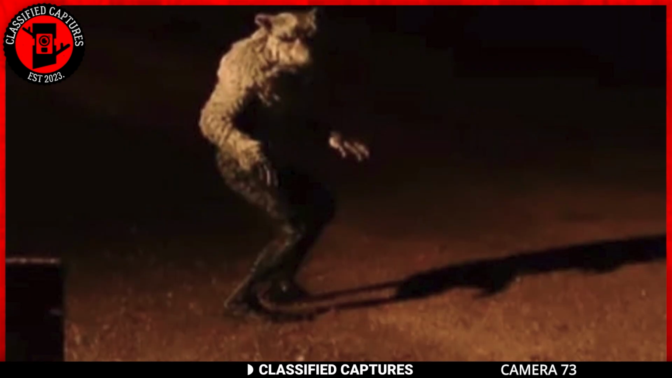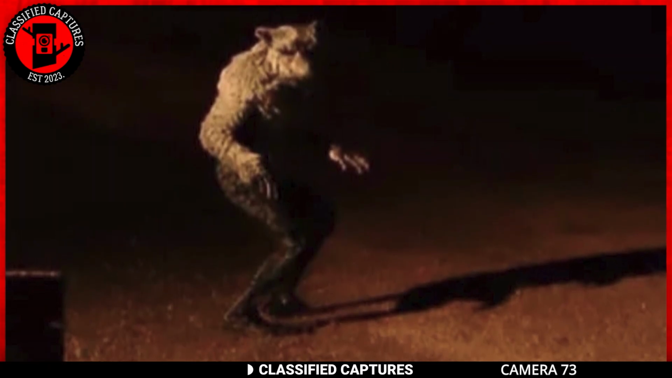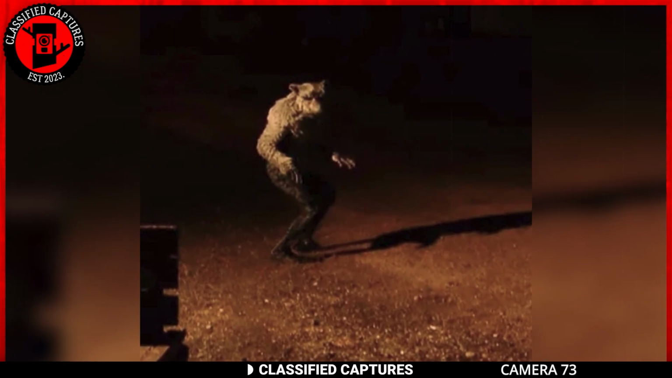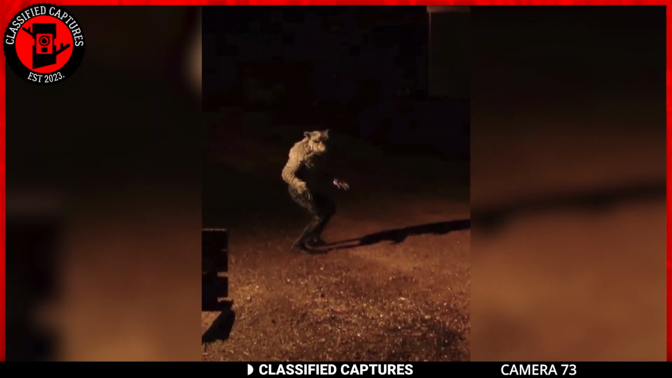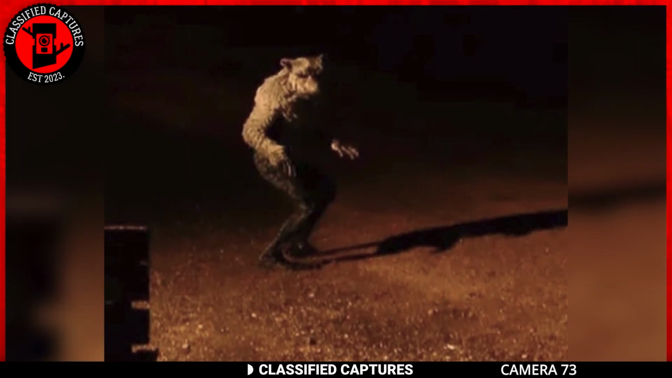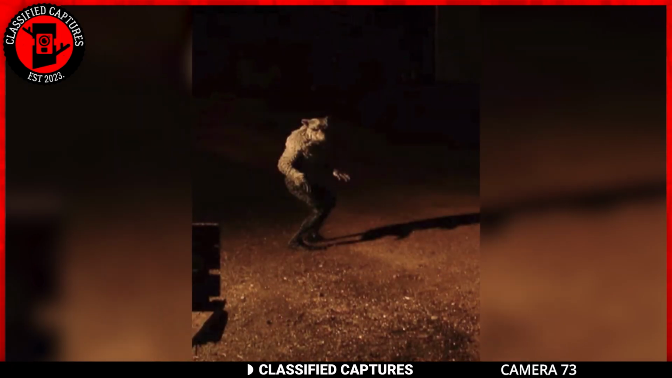The stories surrounding the Dogman are like whispers in the night, tales of encounters that send shivers down the spine. Some say it's a guardian of the woods, while others paint it as a creature of the unknown, a spectral presence that chooses the night for its walks. This image leaves a lot to debate about. Could this be another of the many Dogman sightings, or is this just an edited picture?